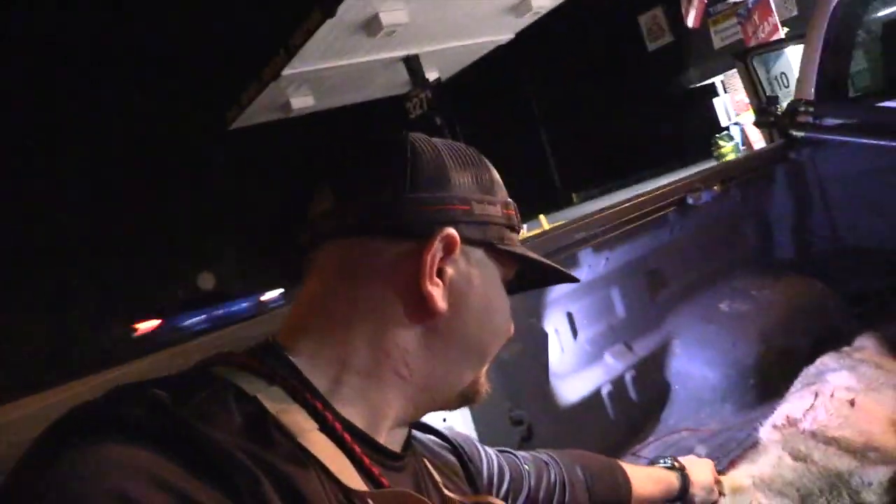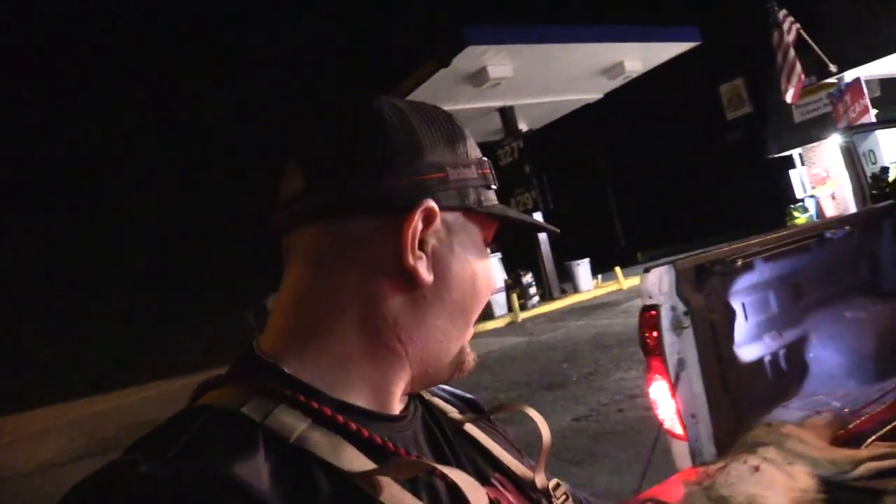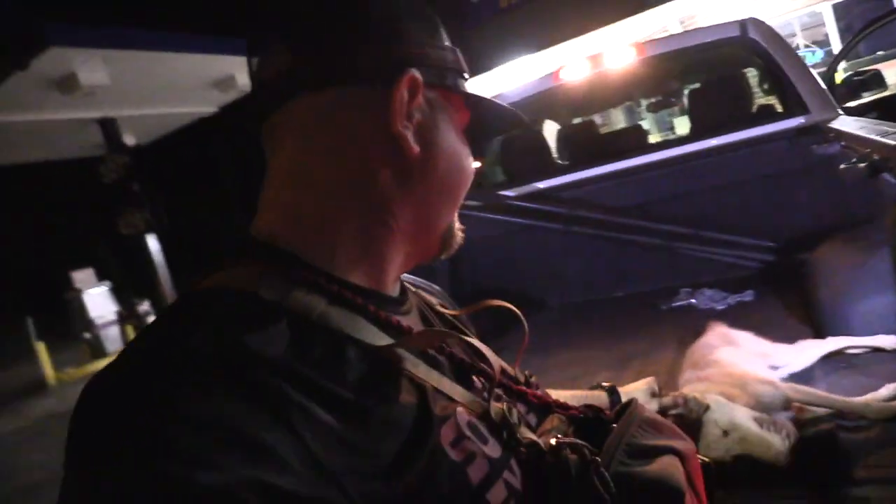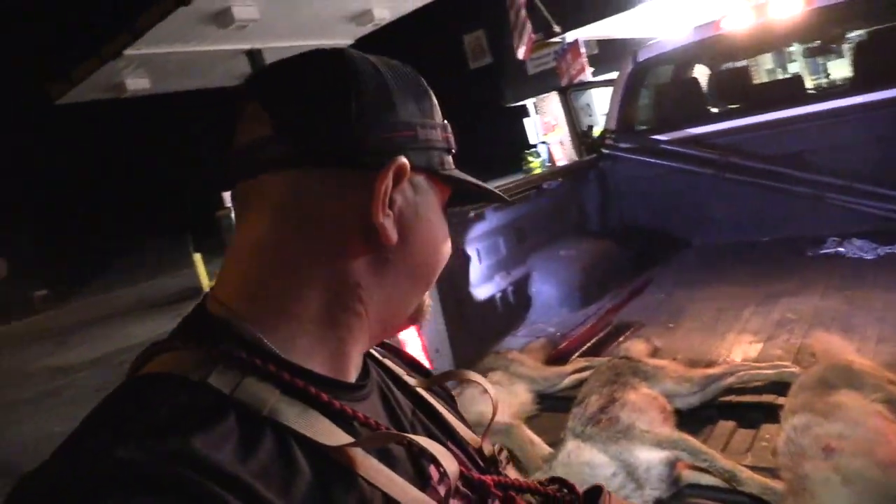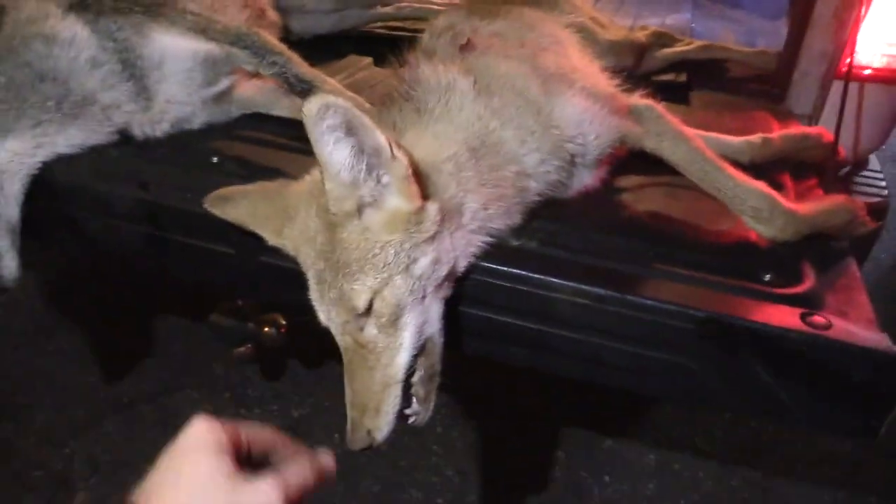Woo-wee. Well, guys, you want to talk about a plan coming together right there. 3 coyotes in one night. It don't matter what time of year it is, a dang good night. And to cap it off with a little blonde, red-looking coyote. I mean, she's almost red. She almost looks like a red fox.